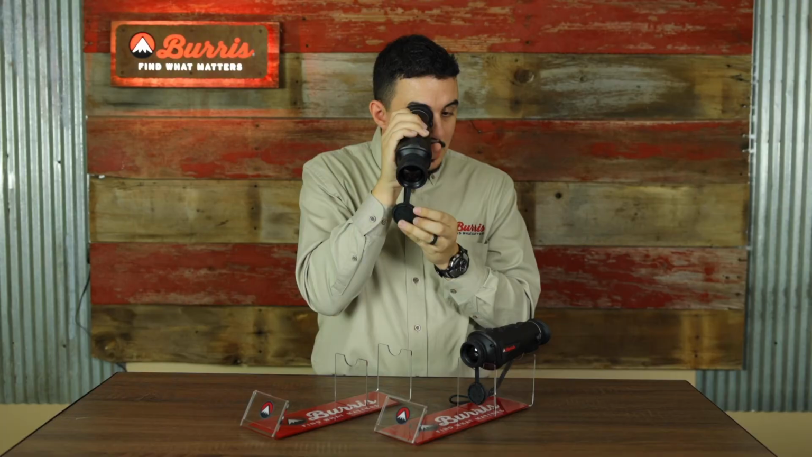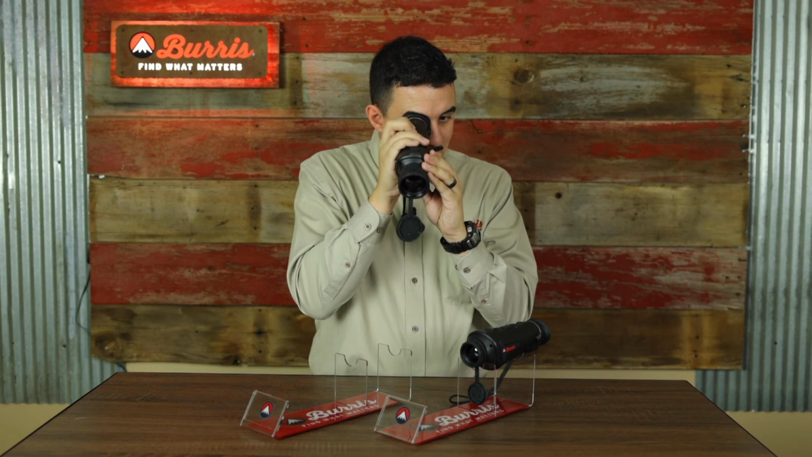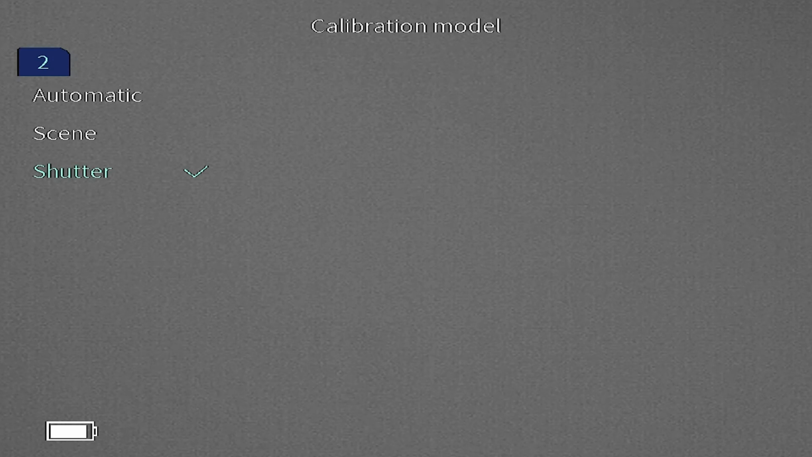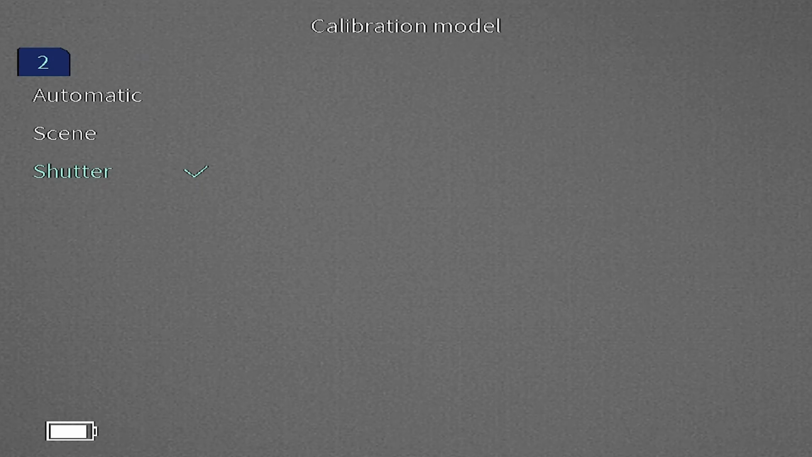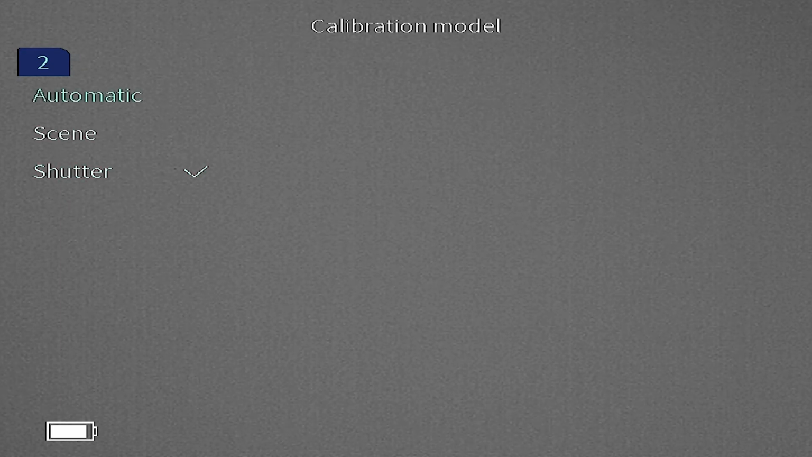But if you want to turn that off, there's two other settings you can use. You can select scene, which is basically going to be a full manual calibration. If you detect that there's some noise and you want to clear up the image, you'll actually have to physically put the cover on and then press the power button to calibrate the image. Alternatively, you could select shutter, which still allows you to use the automatic shutter feature, but it will not automatically engage a nuke. It will wait for you, the user, to decide, yes, I want to nuke this image, press the power button, and it will nuke just like normal.